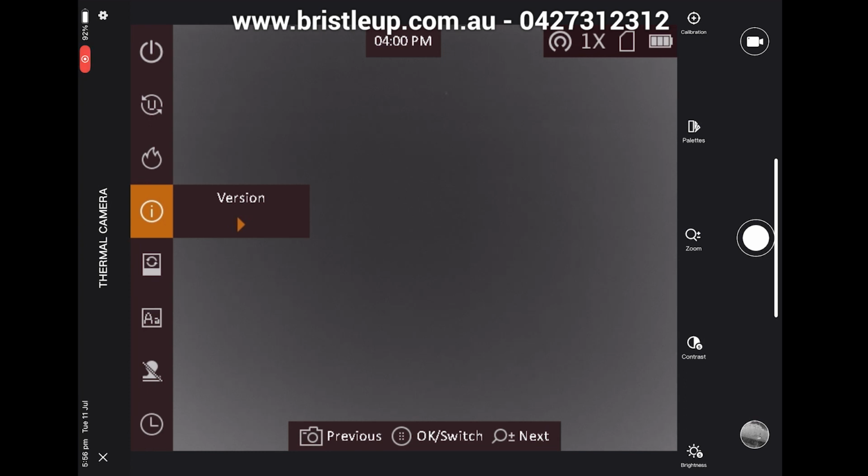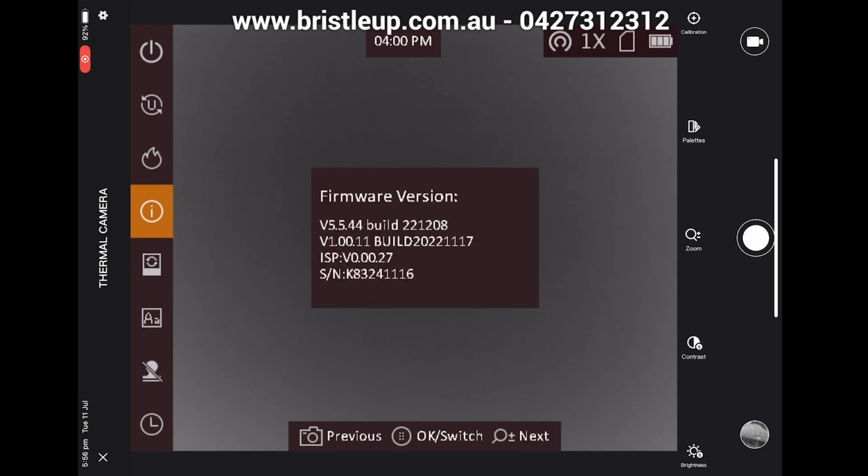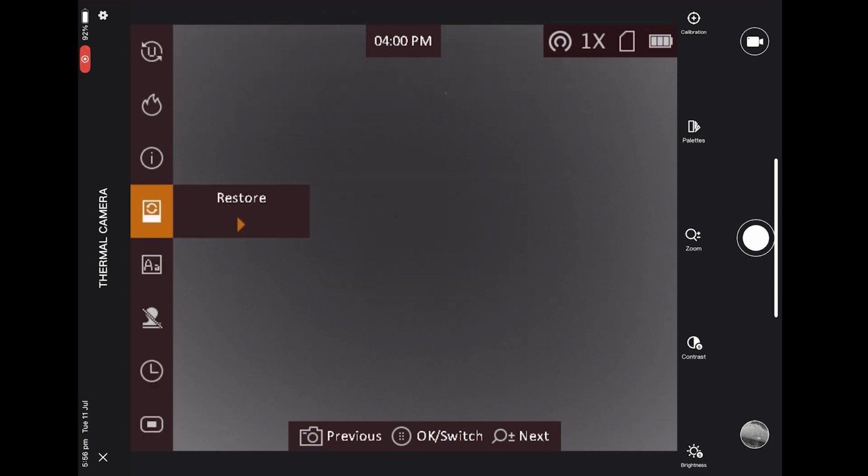Then version. Now if you ever need to see what version your device is in case there's issues with it, you can come in here and you'll see the version and build numbers there. Restore, that'll just restore the device back to default. It's a good idea to do this after you do any sort of firmware updates, or if you're having issues with the device. The first thing you should try is restoring it back to default and turning the device on and off again. Language, that's just change your language.